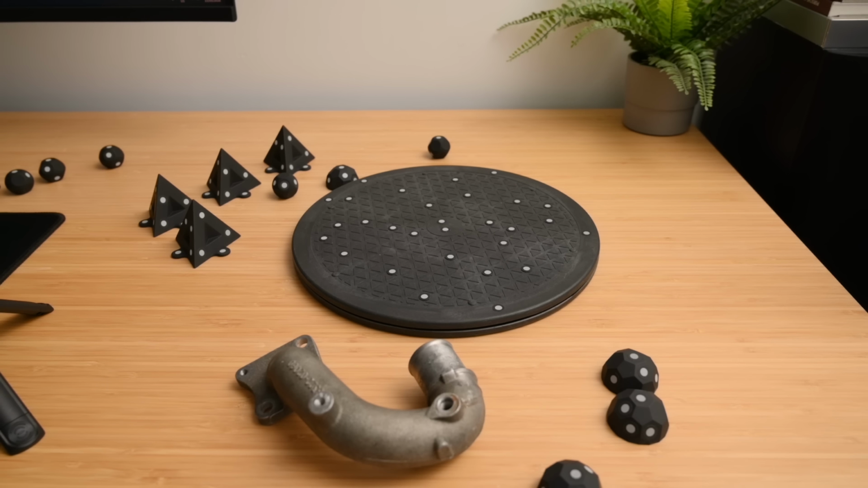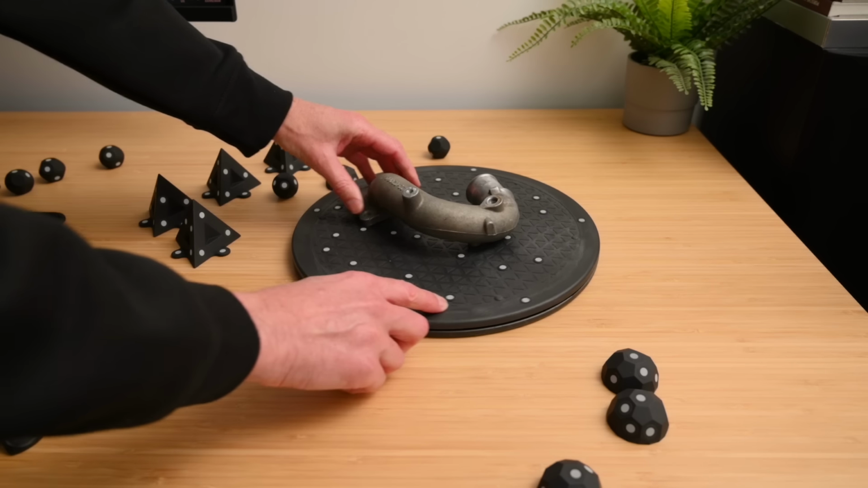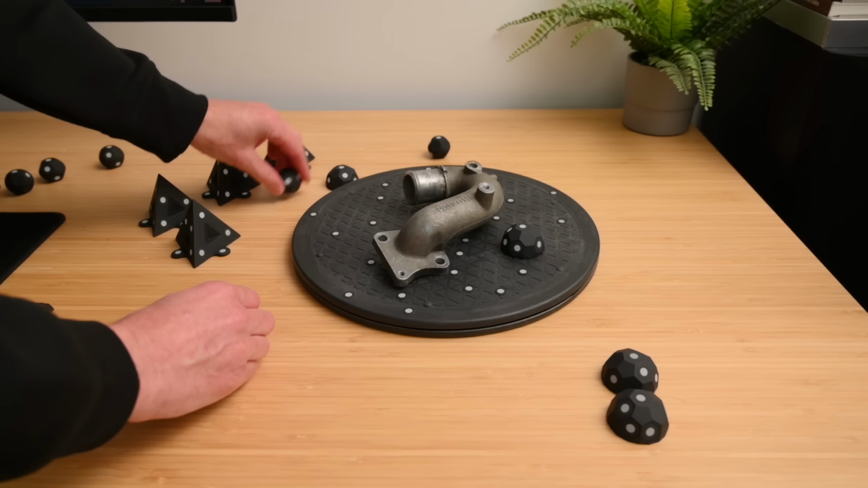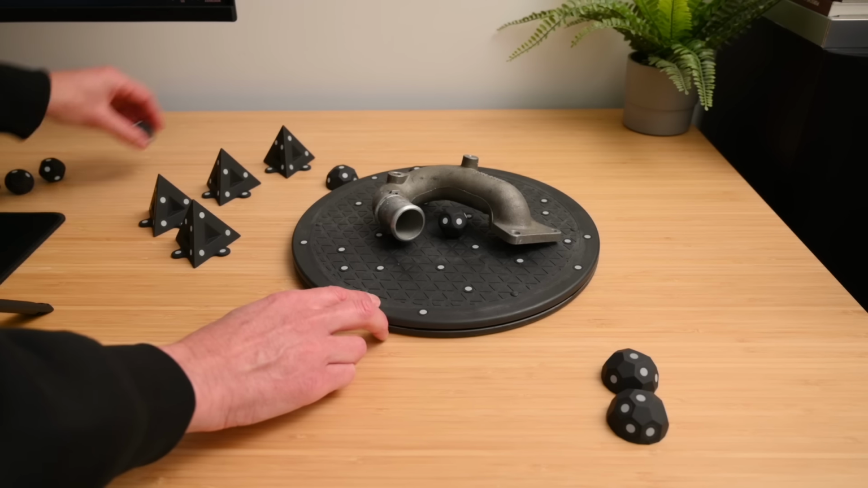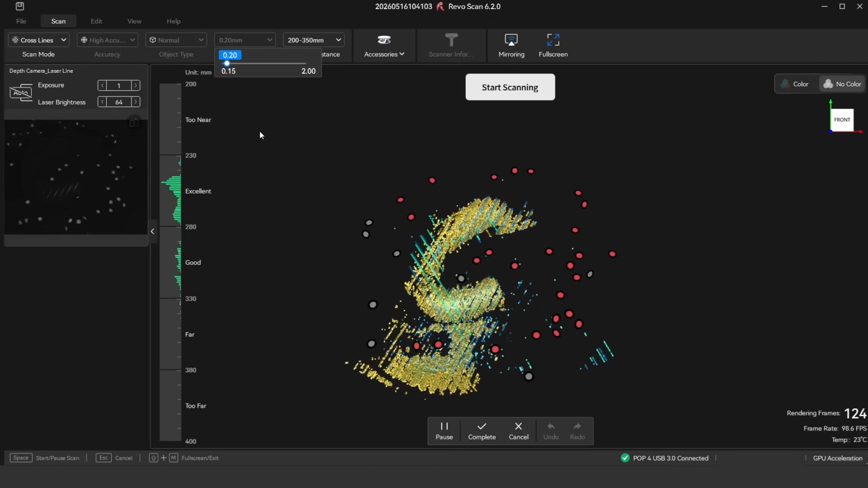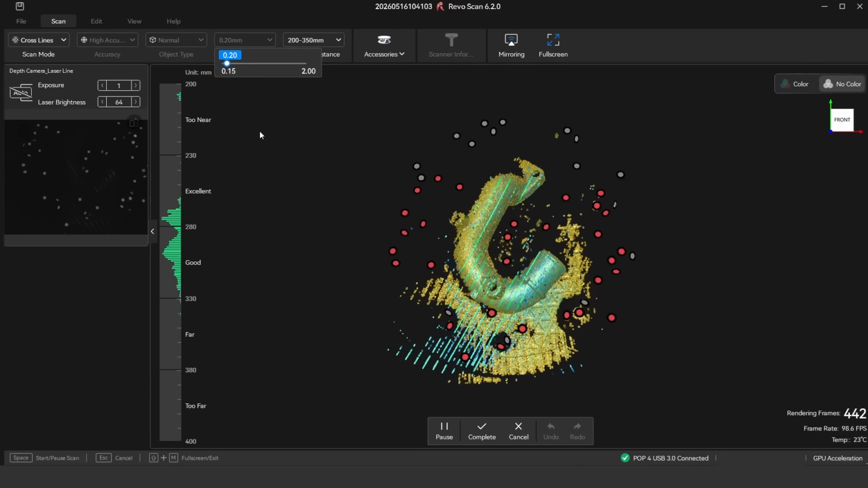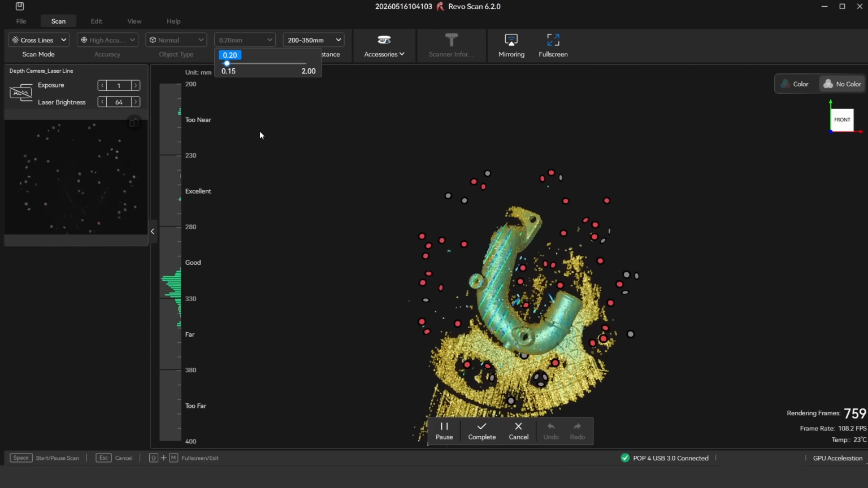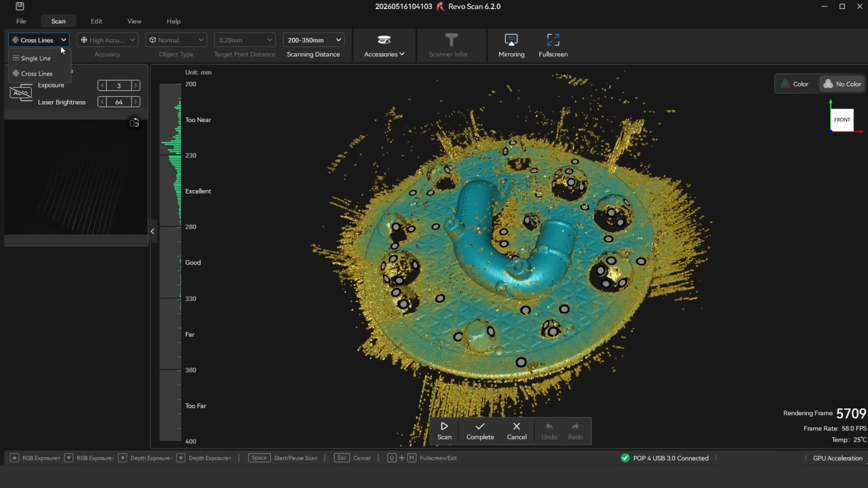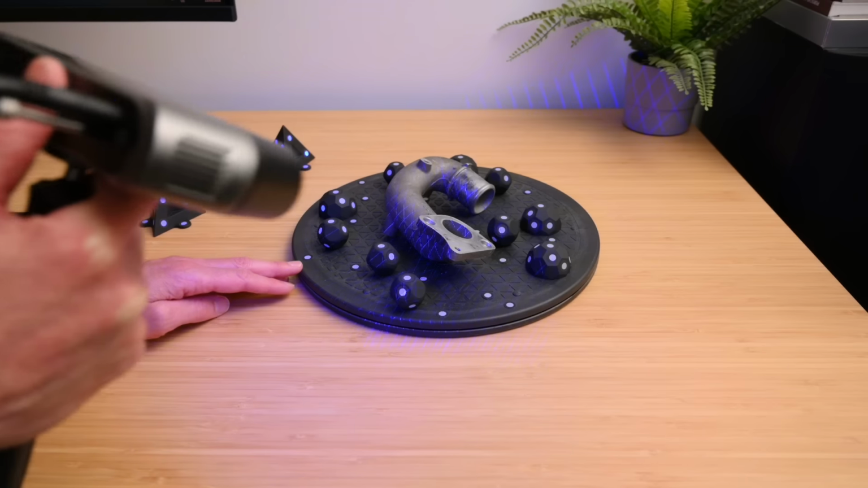So first up, I have this metal pipe to scan. I've got a manual turntable set up with some marker dots already applied, and I've placed some extra marker blocks around the item. For the 3D scan, I'm using the laser mode, starting with the cross lines to capture most of the details, and it's actually pretty quick and very smooth at over 100 frames per second. Then what's great is you can pause the scan and switch to the single laser line for scanning deeper holes or harder to reach spots.